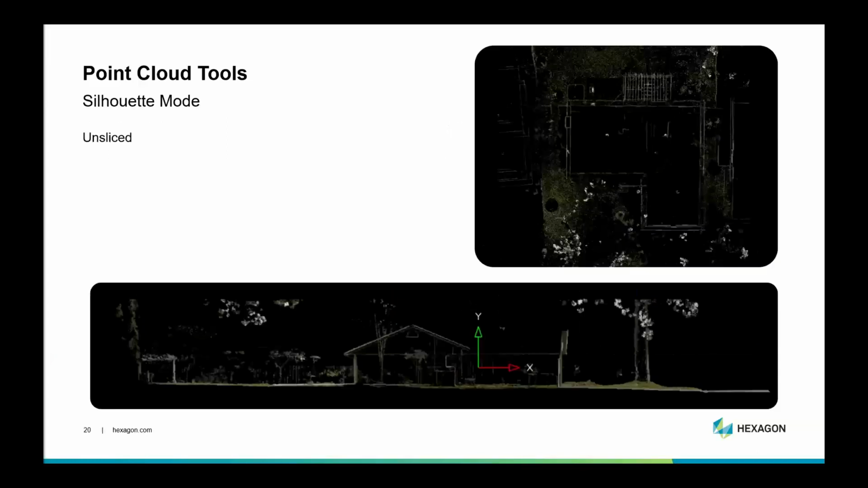If you don't have it sliced, however, it'll actually show you all of the extra detail through the entire point cloud without needing to slice it and move it up and down. So you can see the wall line here, but you can also see the roof line and the chimney and then the deck and the garage doors, and all of that detail is actually retained through that silhouette mode.